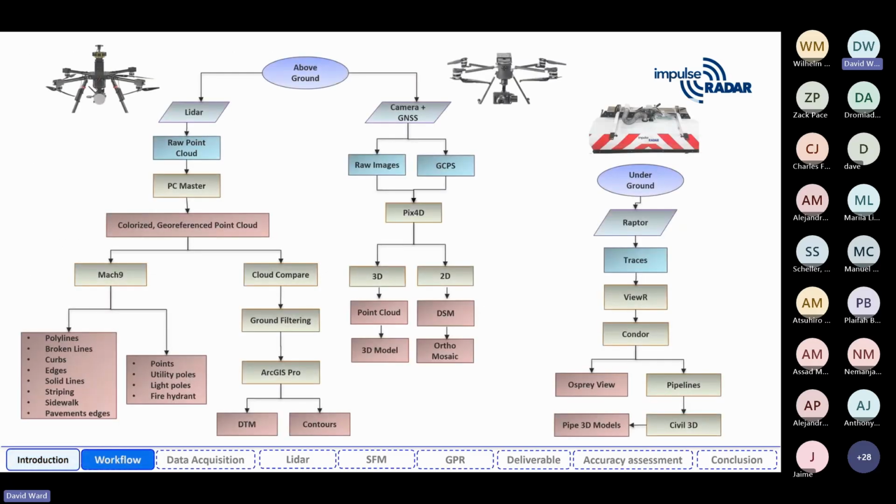So what we tried to do, and attempted to do successfully, was pull all these different tools together. The three primary tools were LiDAR on a UAV, a camera system on a UAV, and of course our Raptor underground imaging system. I'm not going to go through every box here, but obviously you collect the data, there's some processing and pre-processing, and then we get to what we want as a deliverable.